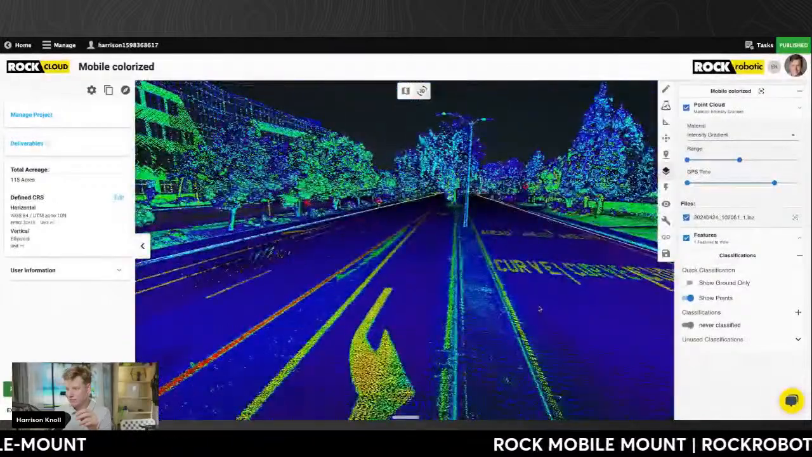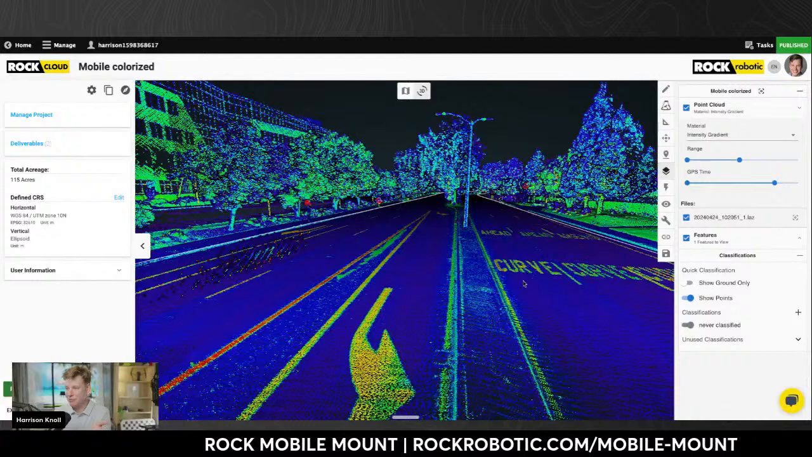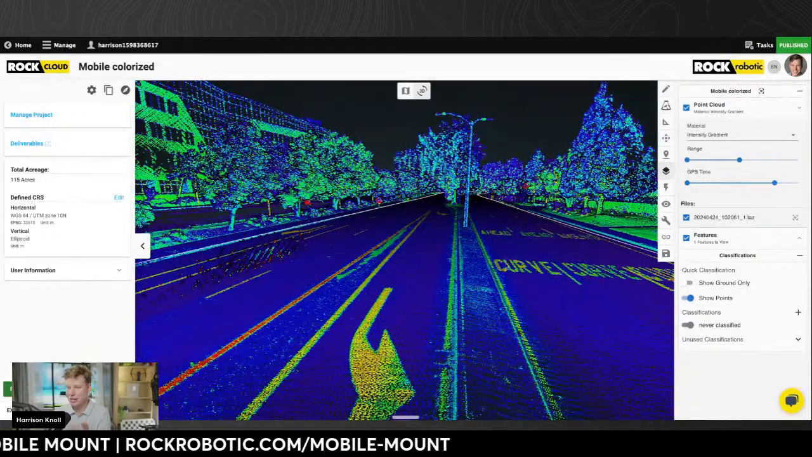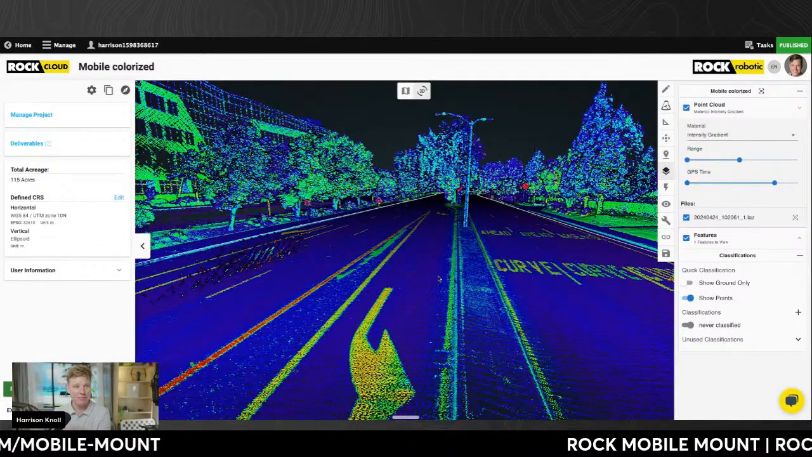So, the original question was highway speeds, multiple passes and highway speeds. It does help. But even when you're just doing regular stuff, because of the geometry, sometimes you need to go there and back to kind of fill in everything.